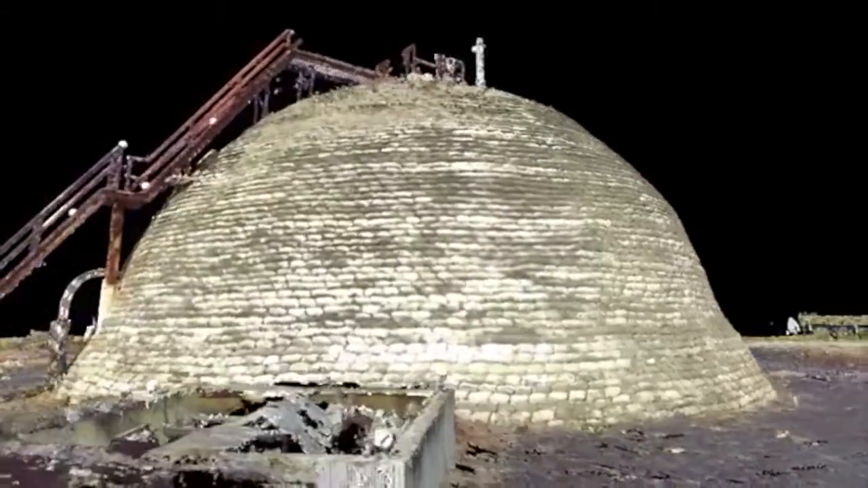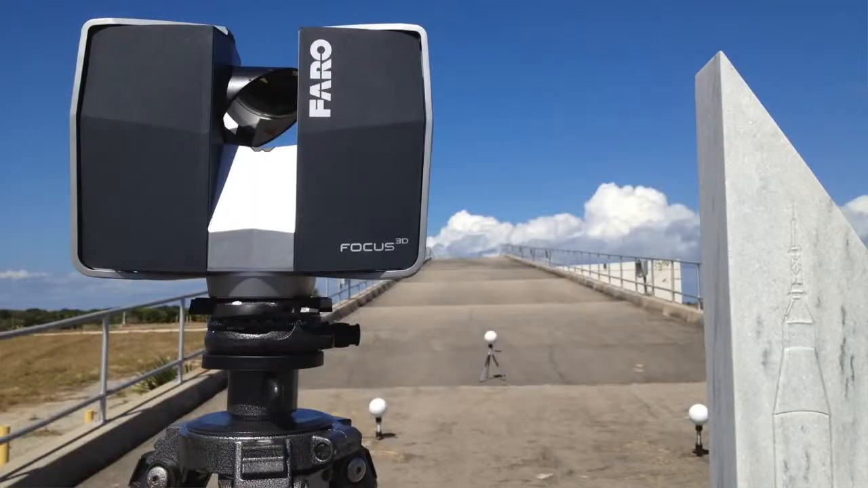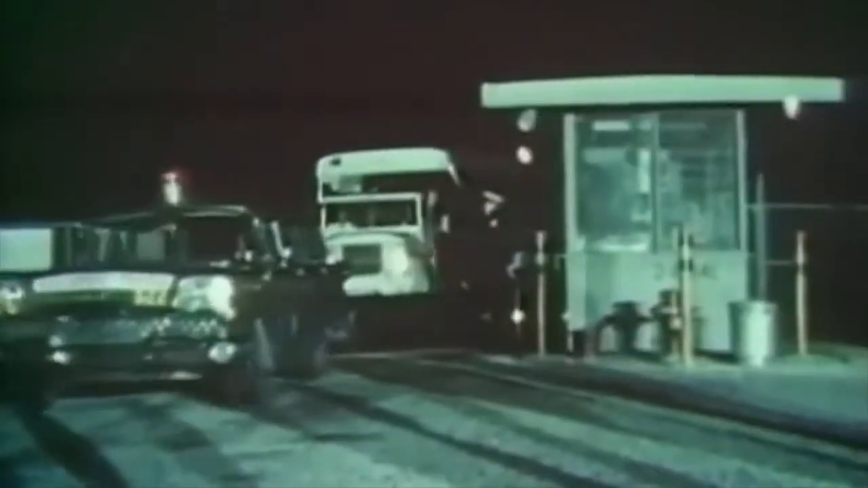tour of Cape Canaveral. This launch pad hasn't been used in decades, so we have come out to preserve it virtually and to be able to really save it for future generations so they can see what it looks like today.